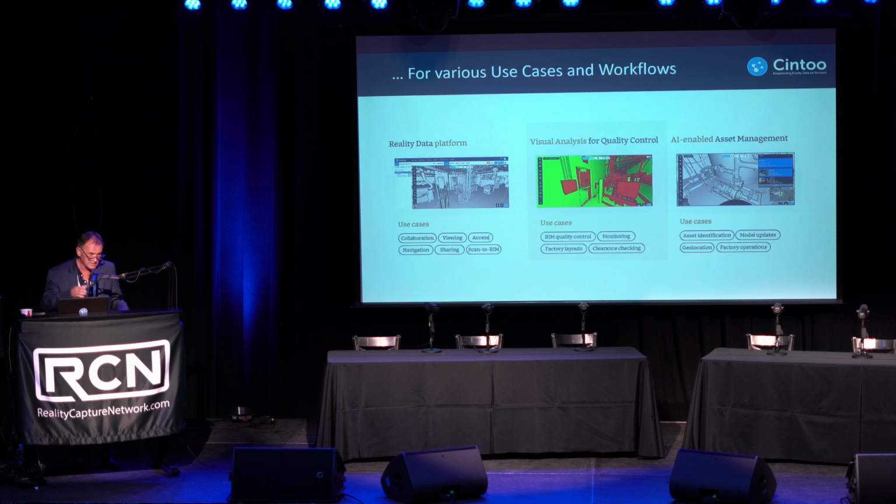And last but not least, on the right-hand side, we are now moving into what we call asset management. We are capable of extracting all kinds of information, including equipment, location, orientation, bounding boxes, and things like that, using AI. And then you can use this platform to create a 3D dashboard for your asset management workflow. But we can speak about that later.